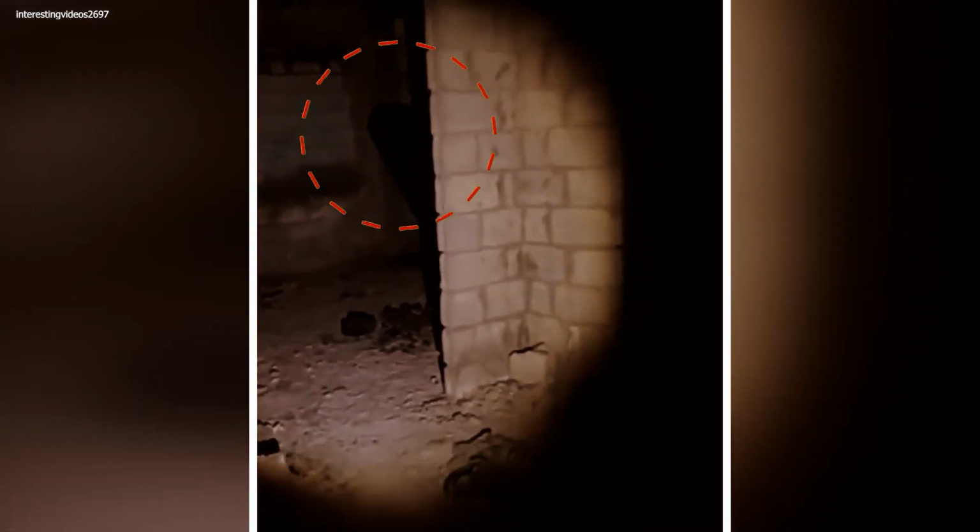A ghost in black. In this very short clip, all we see is a ghost peeking at the cameraman from behind a wall. This happened when some individuals who called themselves ghost hunters decided to explore a haunted building. This is what they witnessed there. According to them, it was a ghost, and the sounds it was making were enough to terrify them, so they ran out of the building before anything bad could happen.